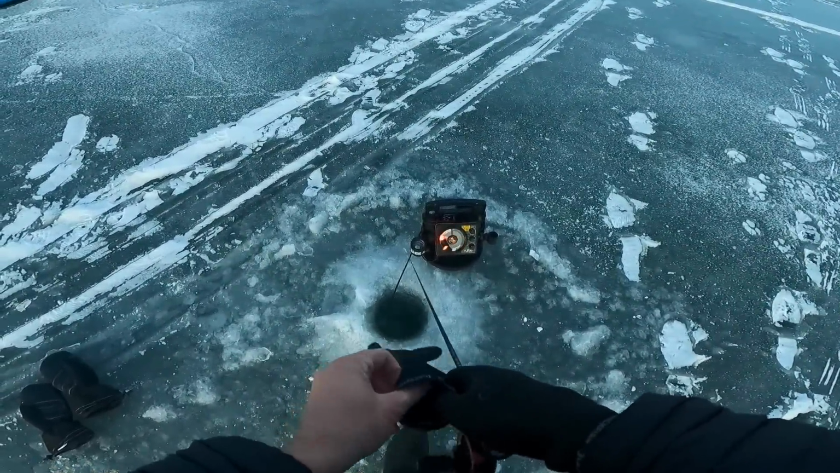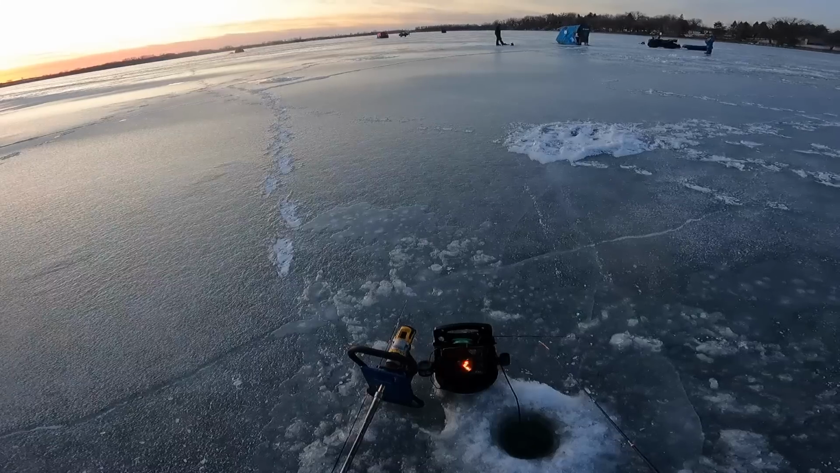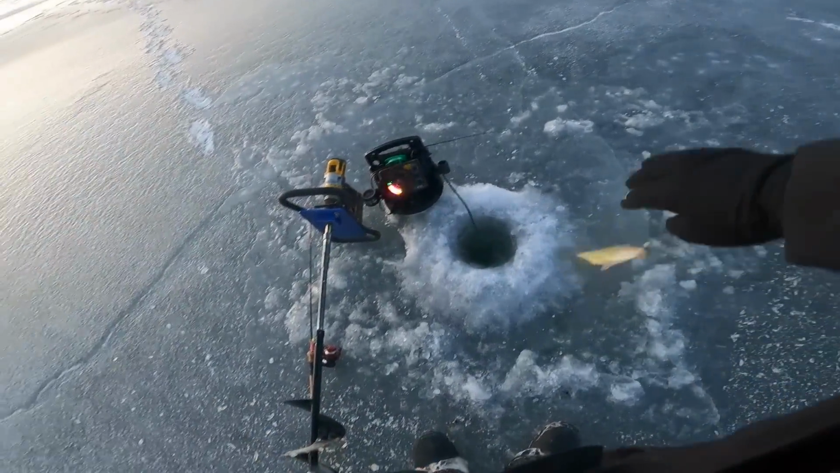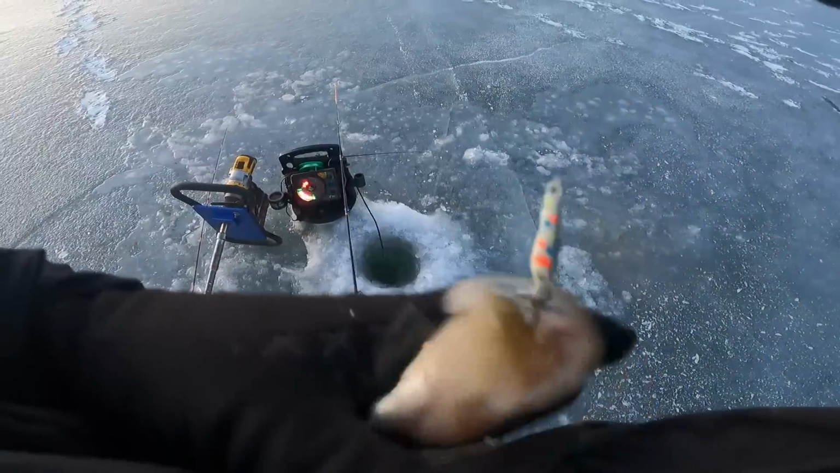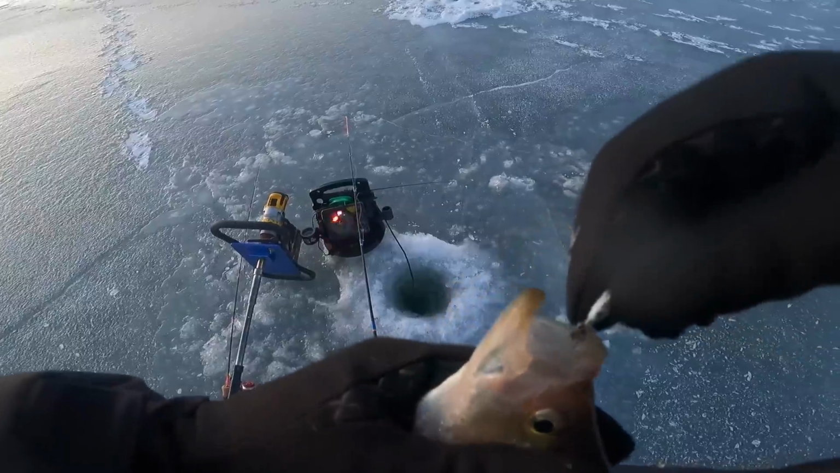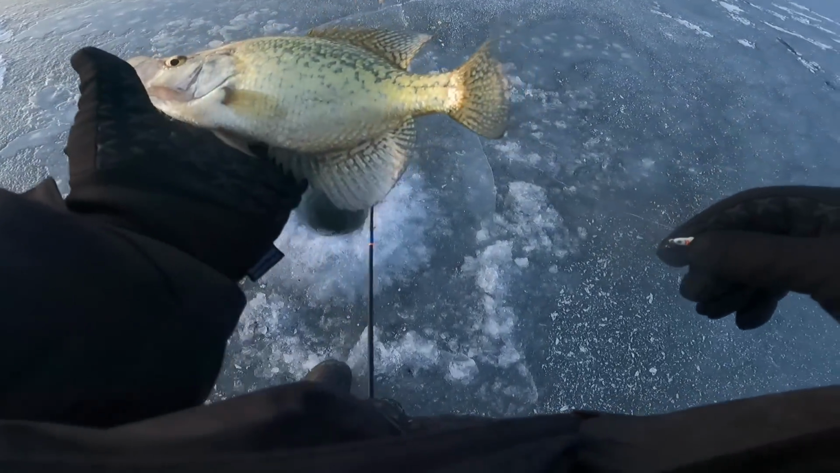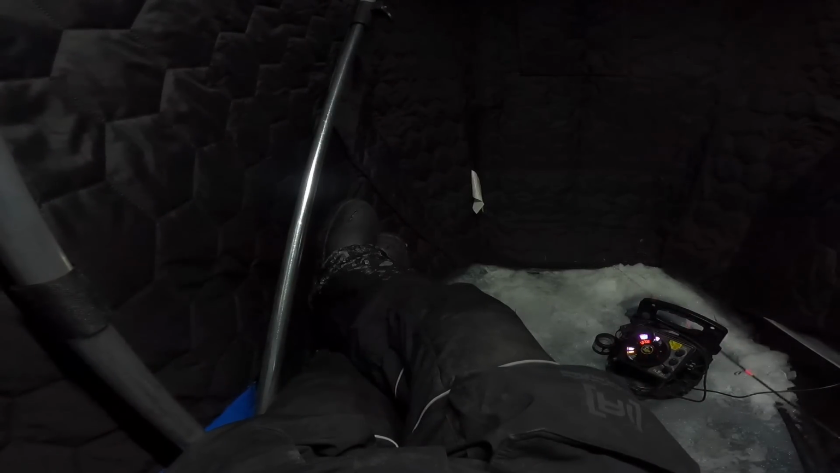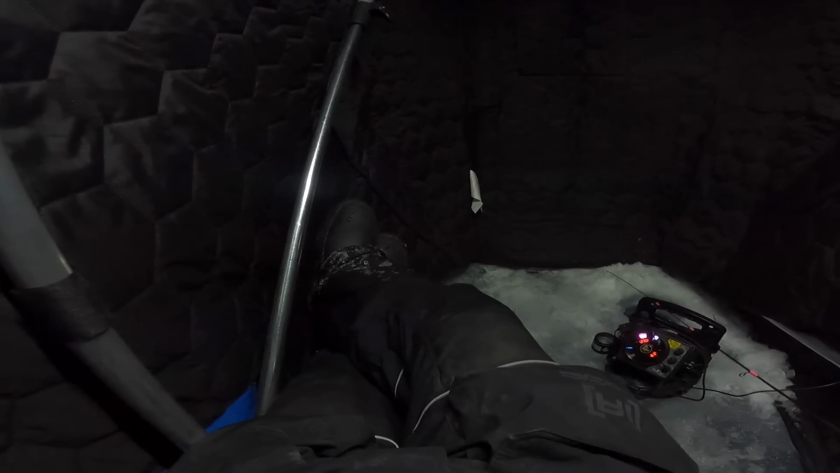Come on, just give us one big one and we'll leave. Gotcha, sucker. Huh? I know, came from the bottom. Not too shabby. Let that guy go. Not what we came for, but it's a fish. Ooh, nice crappie. Really nice crappie.